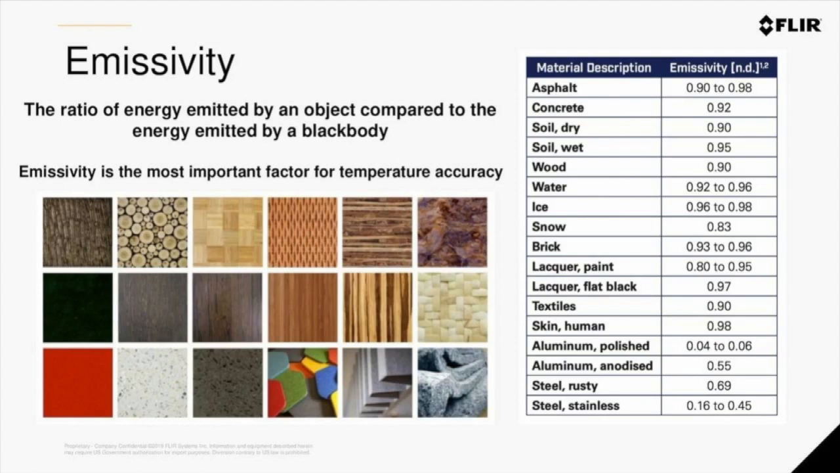So this is something that's going to be really important as we move forward, because drone operators within their frame are going to have a ton of different objects. The luxury of a handheld camera or a fixed camera is that you can manage from closer distances what's going to be inside the frame of your image. Emissivity is also the most important factor for temperature accuracy, which will be more relevant when we start discussing qualitative versus quantitative analysis.